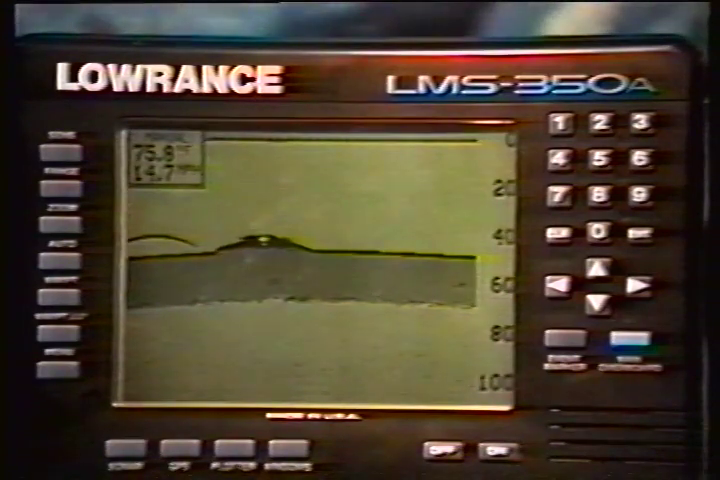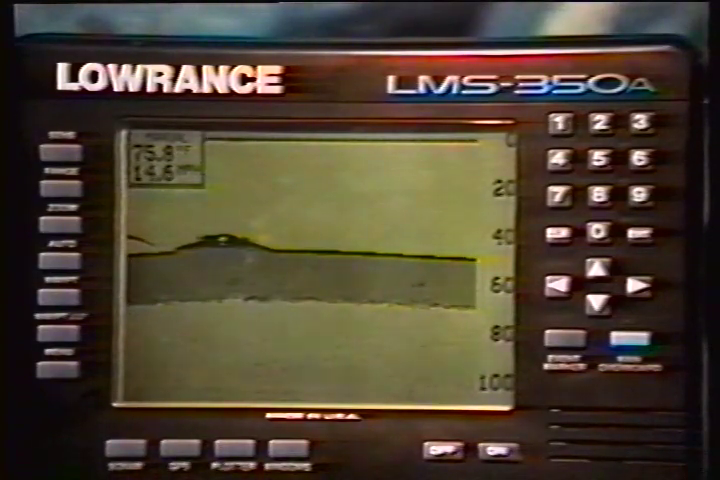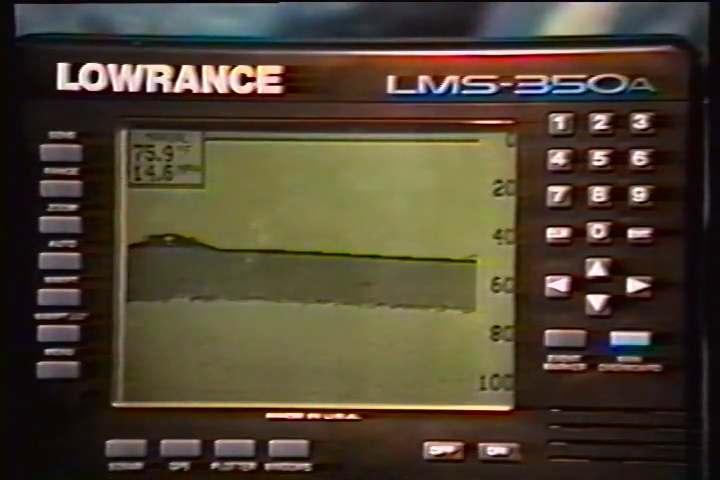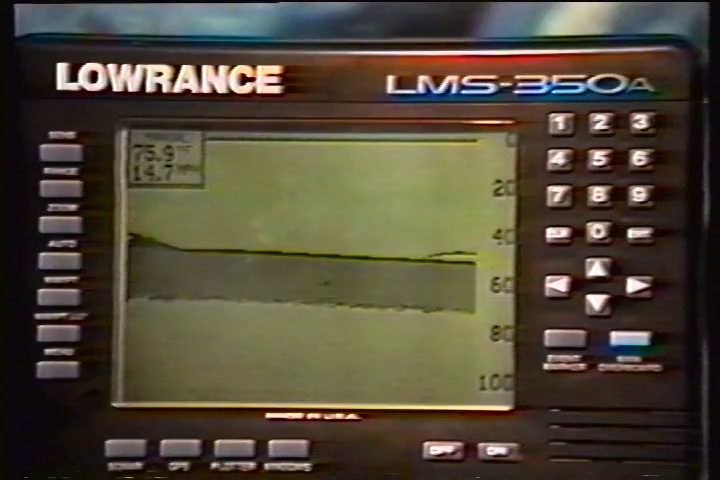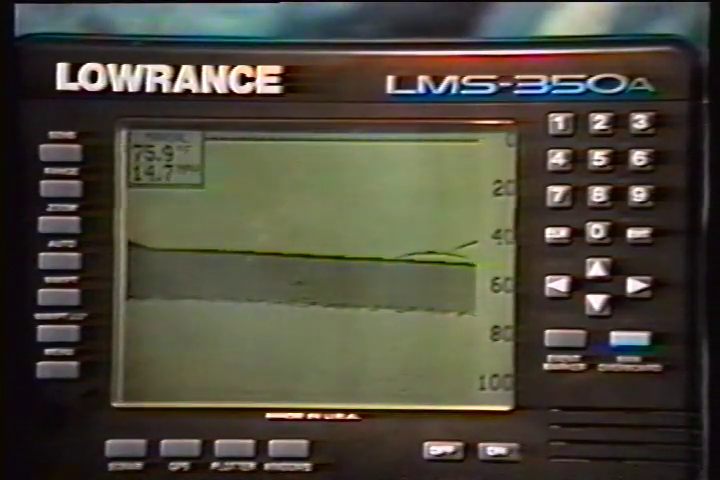The LMS 350A has a built-in memory that saves all settings, such as sensitivity, chart speed, keel offset, speed calibration, and more. Virtually all settings, except for waypoint and route information, are saved in this memory. You can, however, return the LMS 350A to its factory settings using the preset feature. This returns all sonar and GPS receiver settings at the same time.